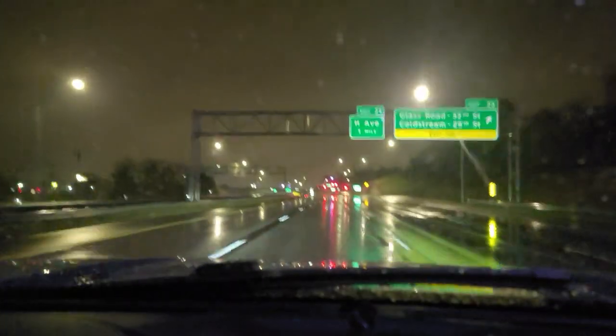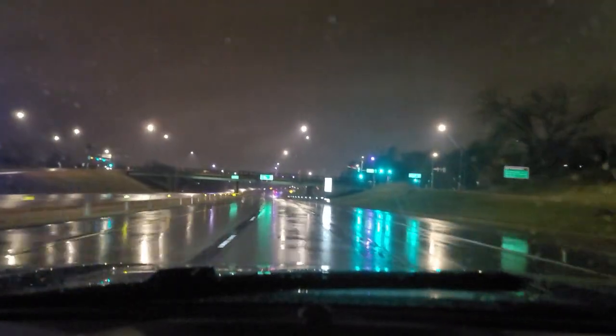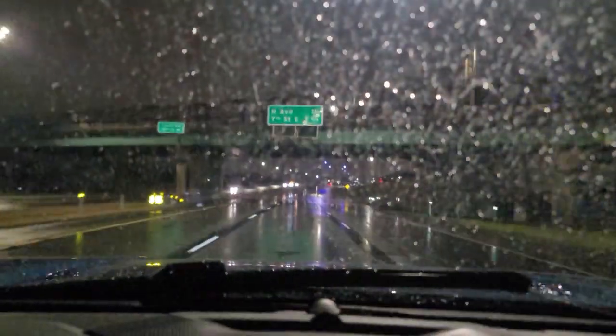And as you can see, at nighttime it does really well. I really love those front headlights. Those headlights are really, really bright. It's my first time having a vehicle with the actual, I don't want to get the term wrong, but halogen or the clear blue, white lights instead of yellow lights.